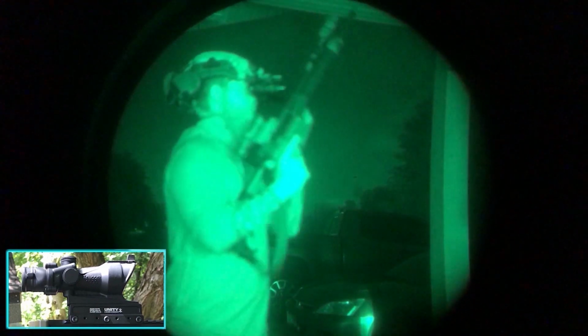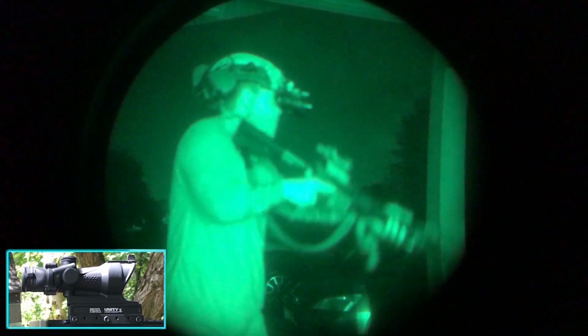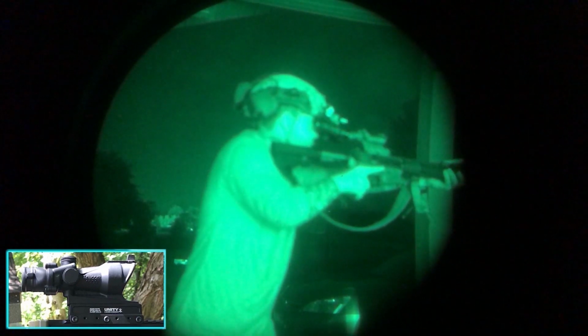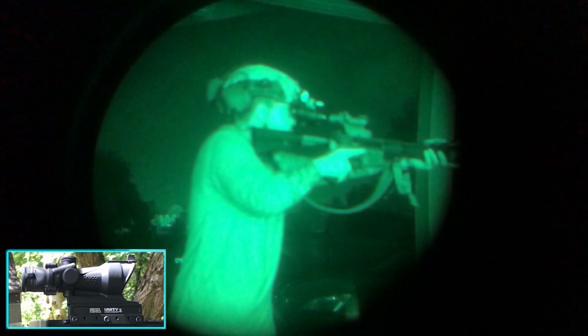Yeah, basically the ACOG is a day optic. Which means you don't need it that high, because you're already going to mount a super high red dot to try to use it passively with NODs. The way I would prefer to shoot this, no good, man. Like I barely have the reticle at all, and then again, I can't see anything past the reticle.